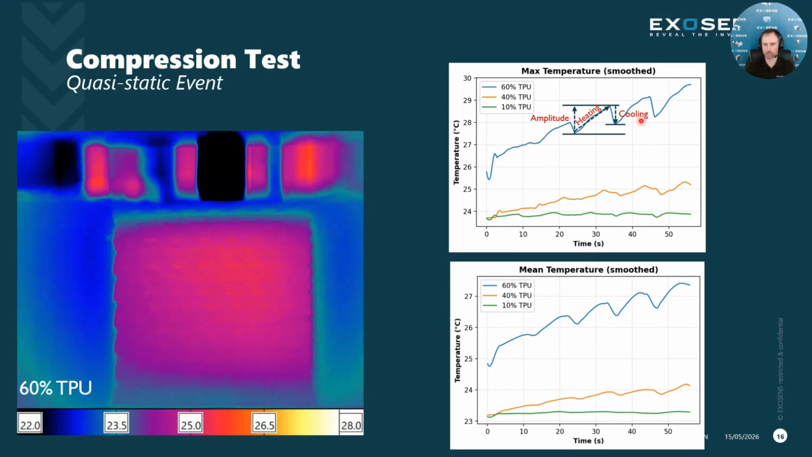So we have a cyclic pattern where we produce some heating, a little bit of cooling, heating to a peak, cool to a baseline, heat to a peak, cool to a baseline. And we can see that cyclic activity within the profile. The 40% case specimen is not as strong, and the 10% specimen looks like it doesn't even heat up at all throughout the experiment. So we'll look at a couple of metrics to help us compare and solidify what we're seeing within the temperature profile.